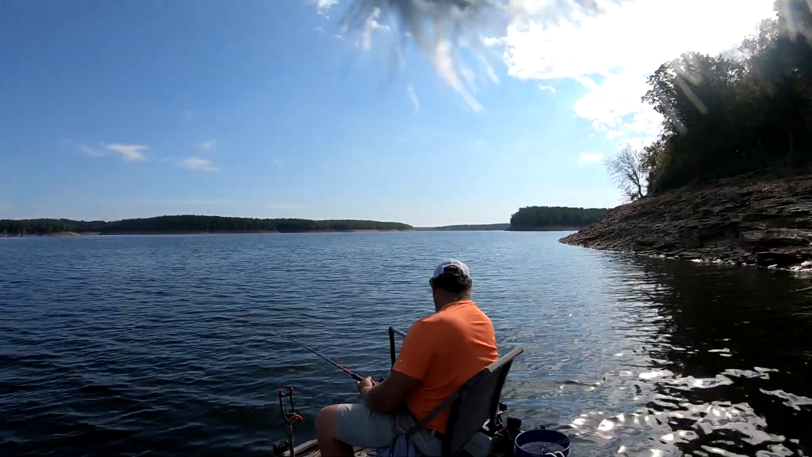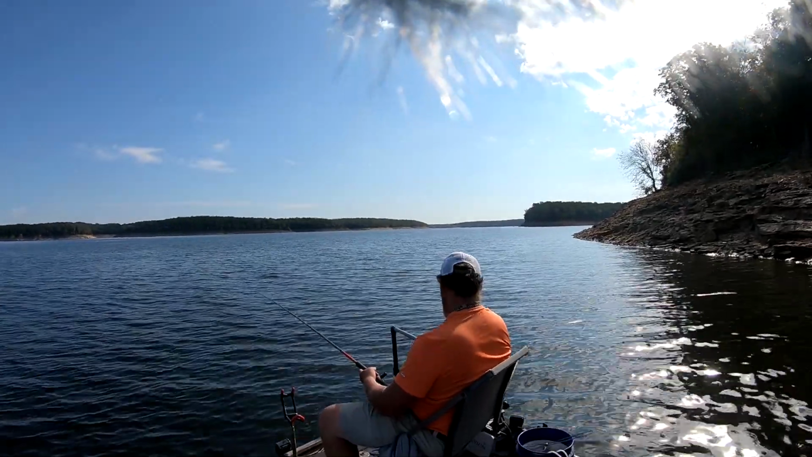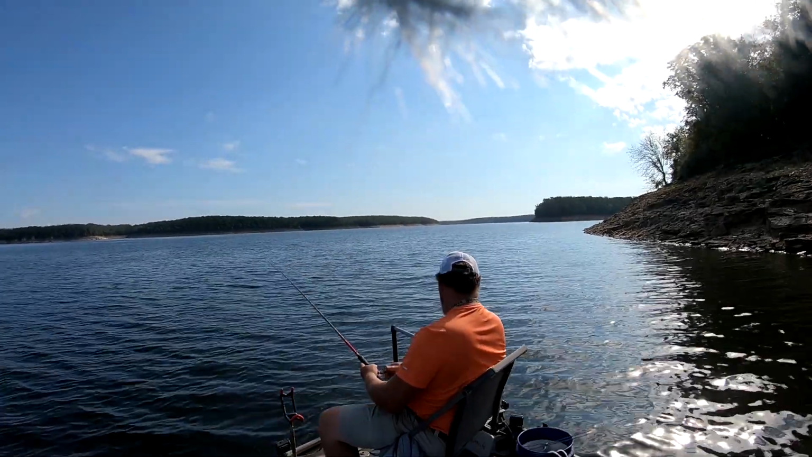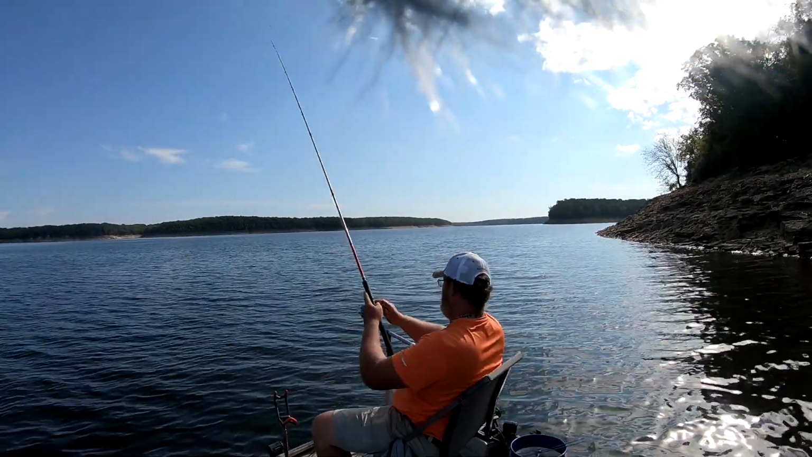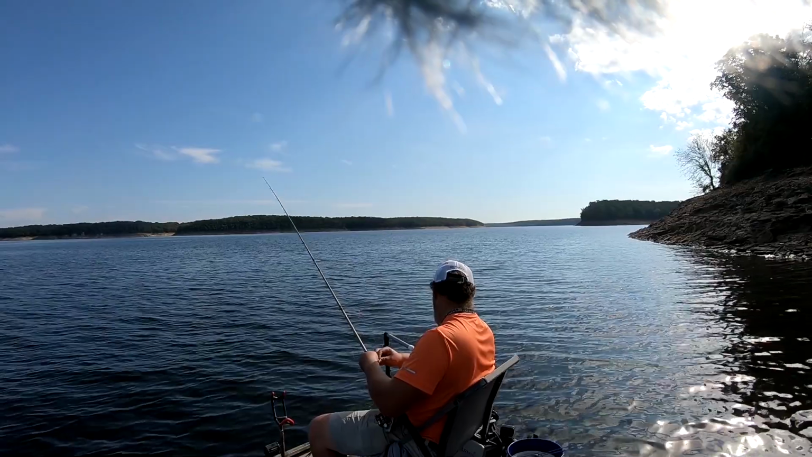Down it goes. It's down there. There, oh, missed him. Let it drop back down. I had 2 hooks on there. There's another one. There is literally a ton of bigger fish down there.